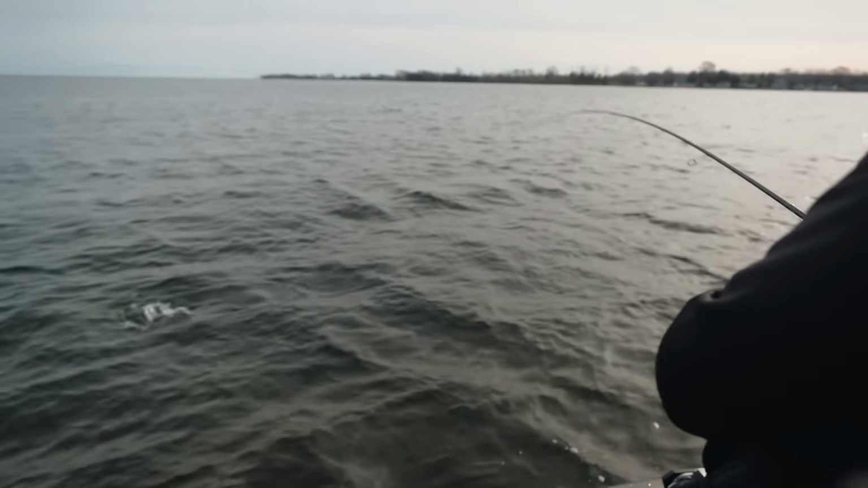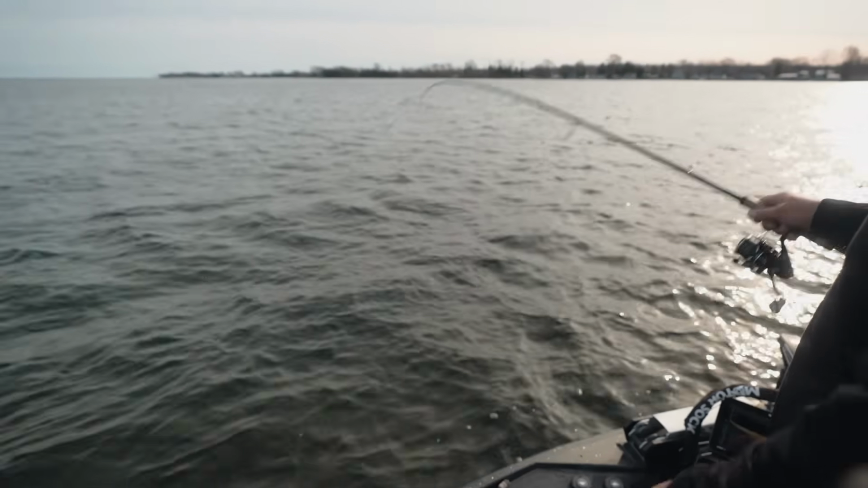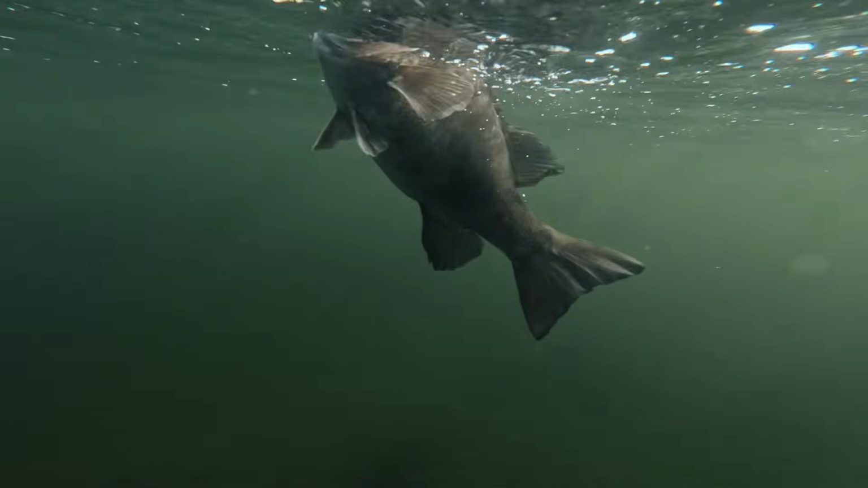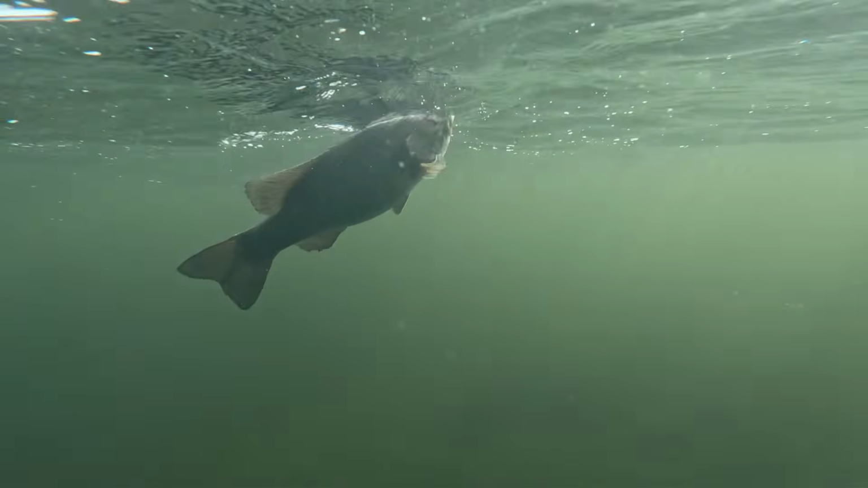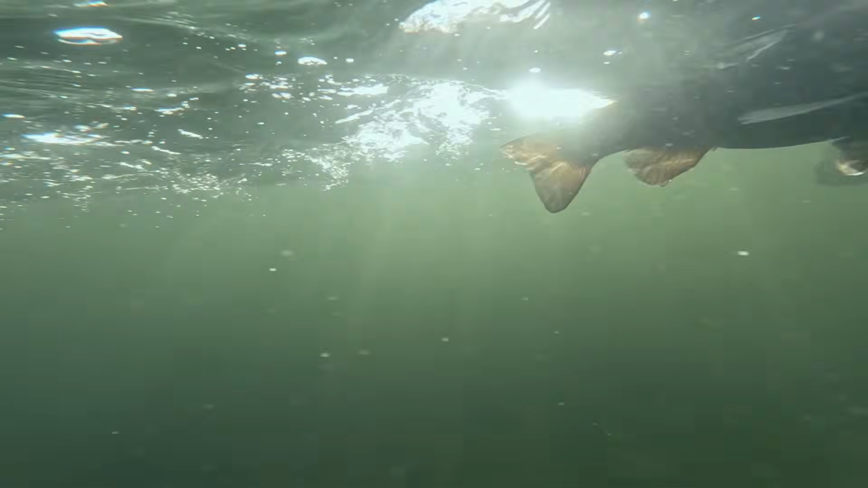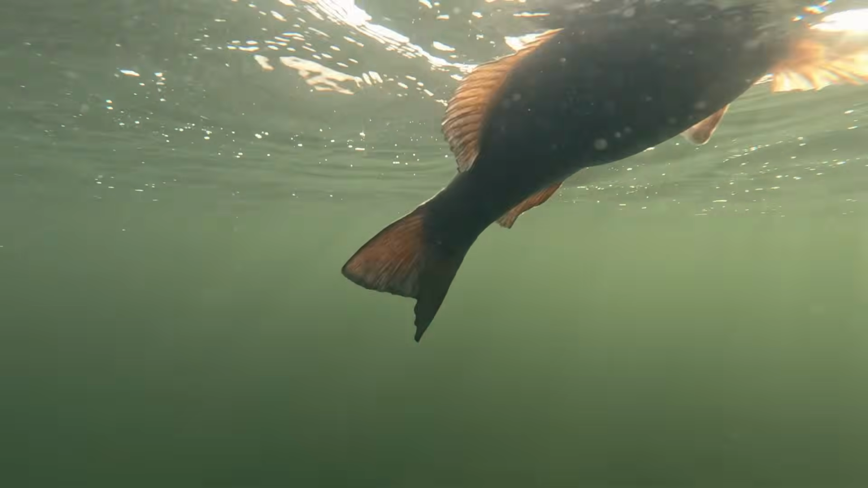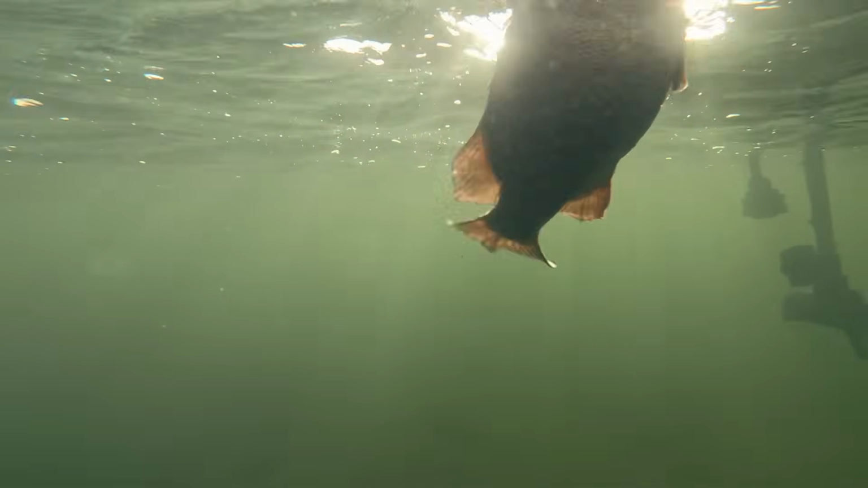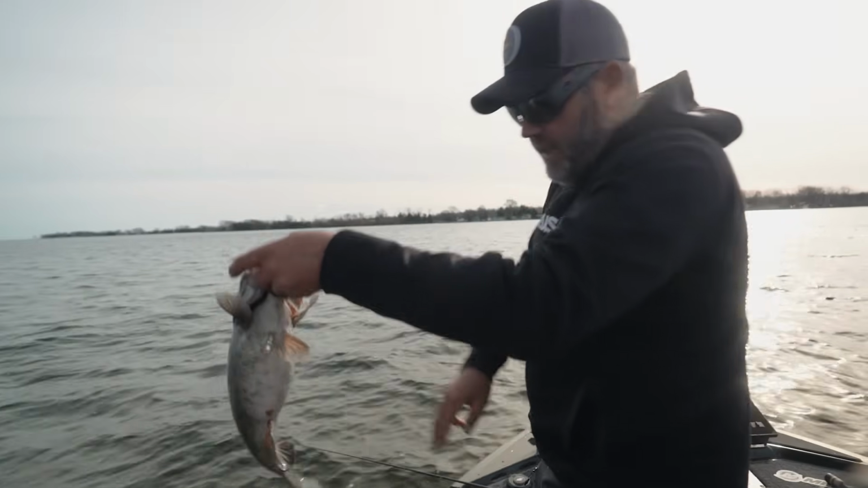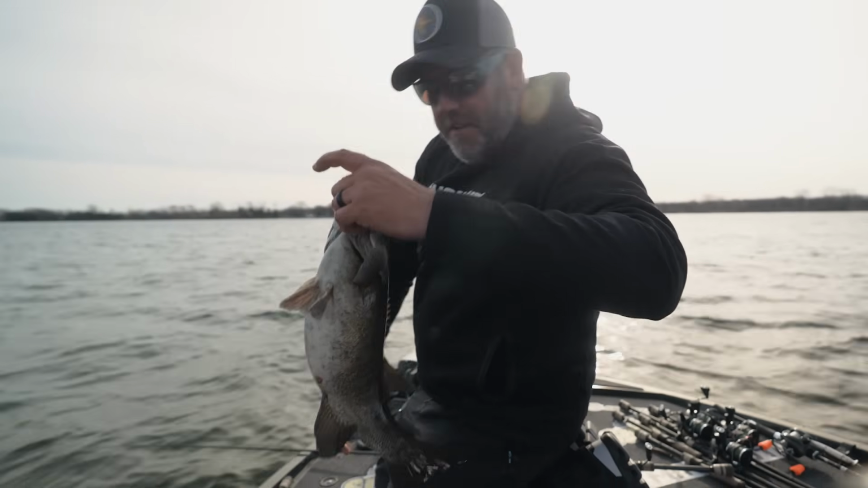Two keys, always have a long rod so you can cast these light, tiny little baits a long ways. So I like a 7-1 or a 7-3. And another one is having a spinning reel with a really good drag, because these fish like to pull hard. I've got the new 13 Fishing Axiom with the comp drag in it. Super silky smooth. You're only fishing with an 8 or 10 pound leader most times, so chubby little pre-spawner. Look at the belly on that thing.